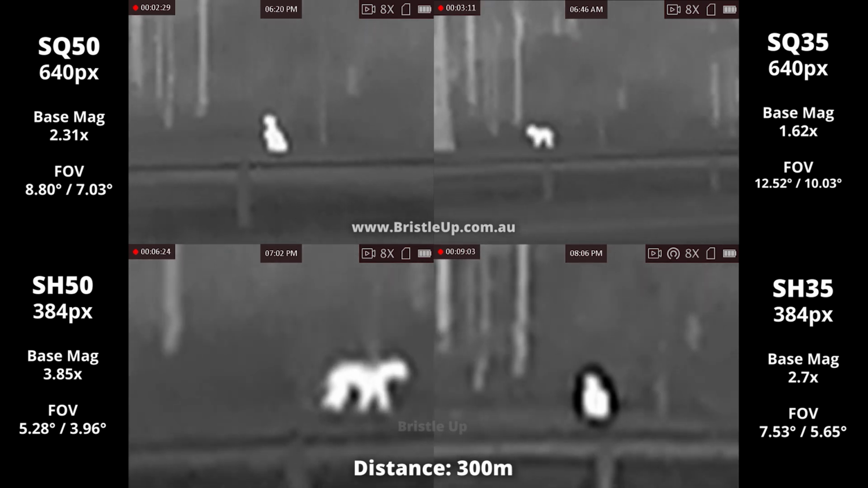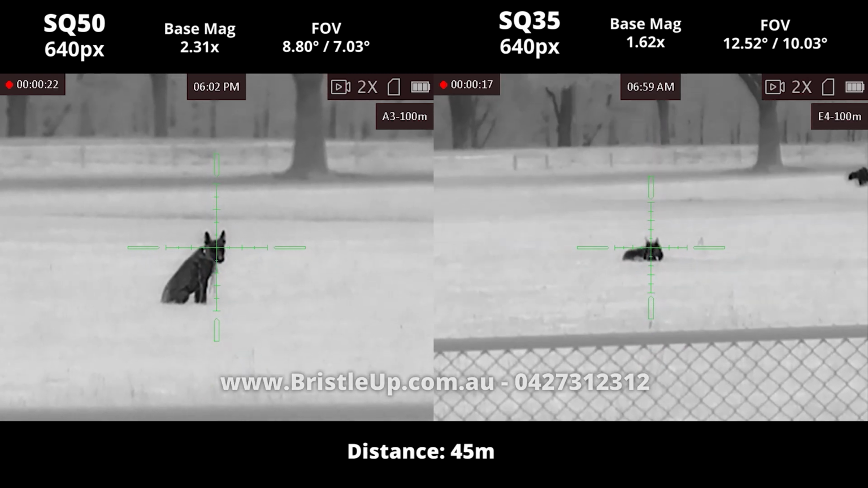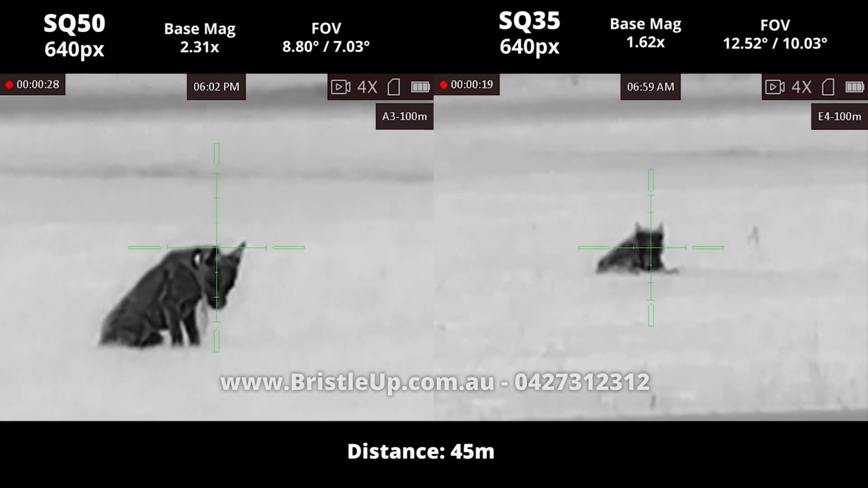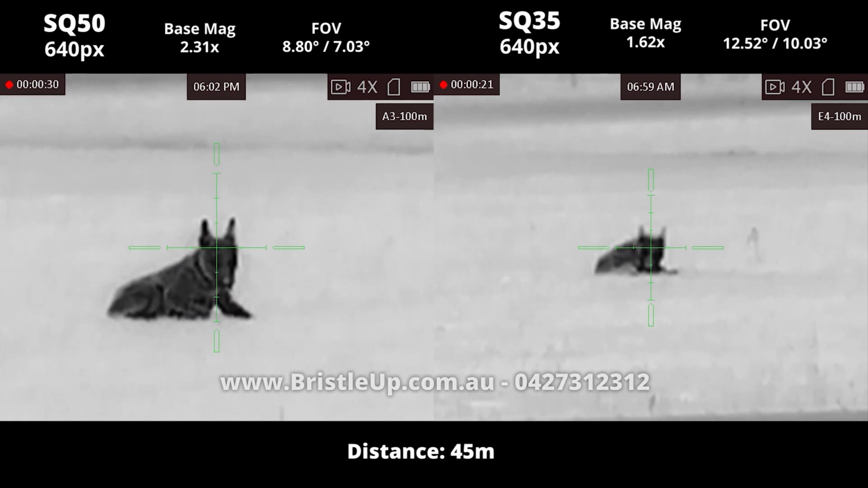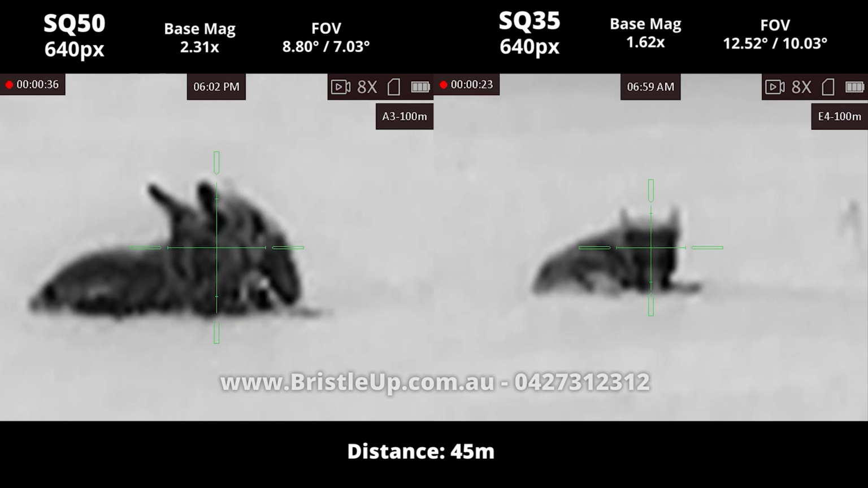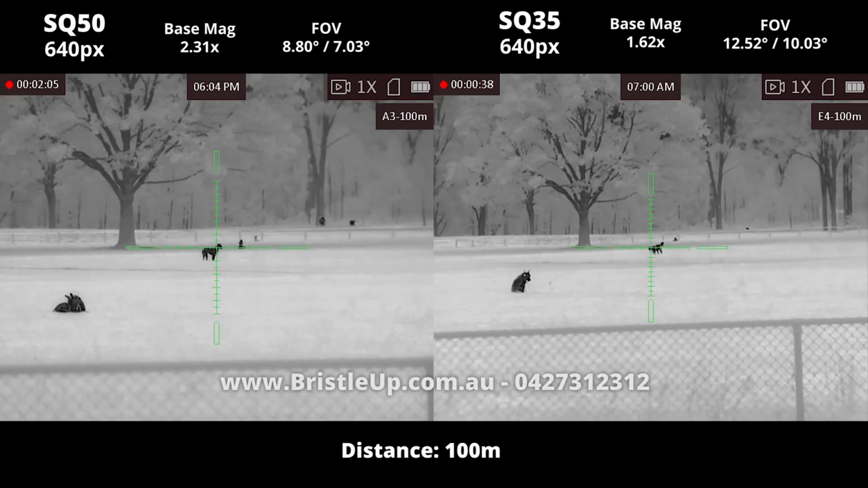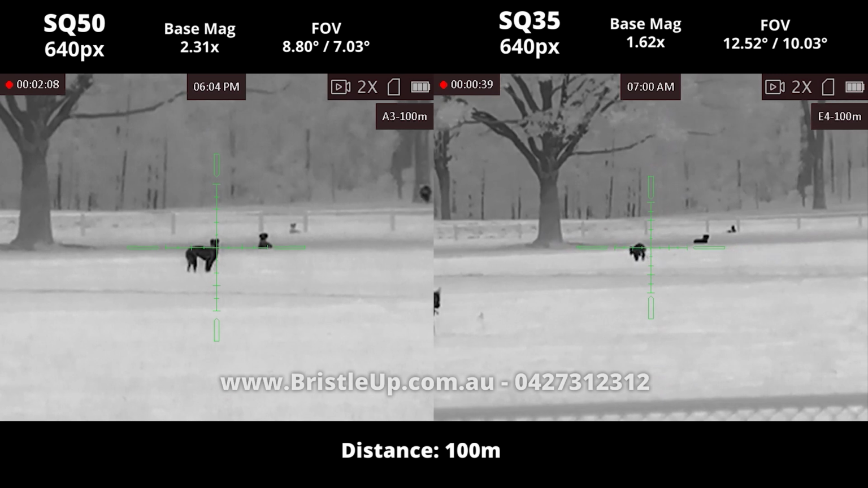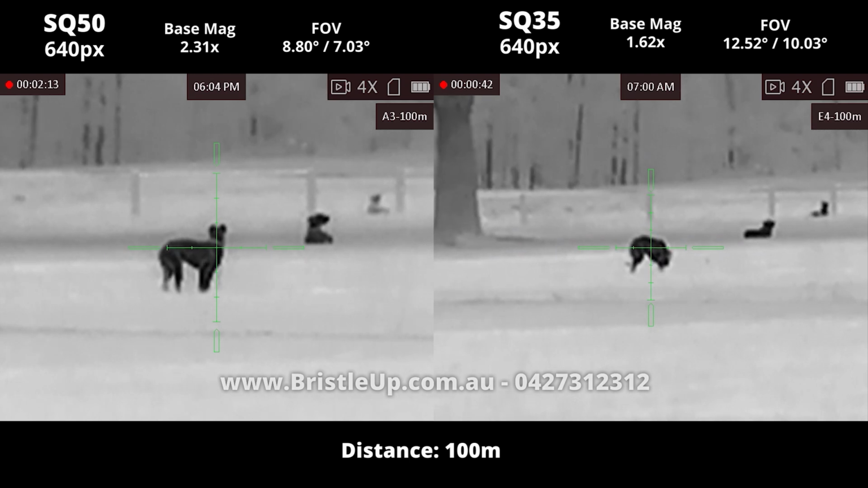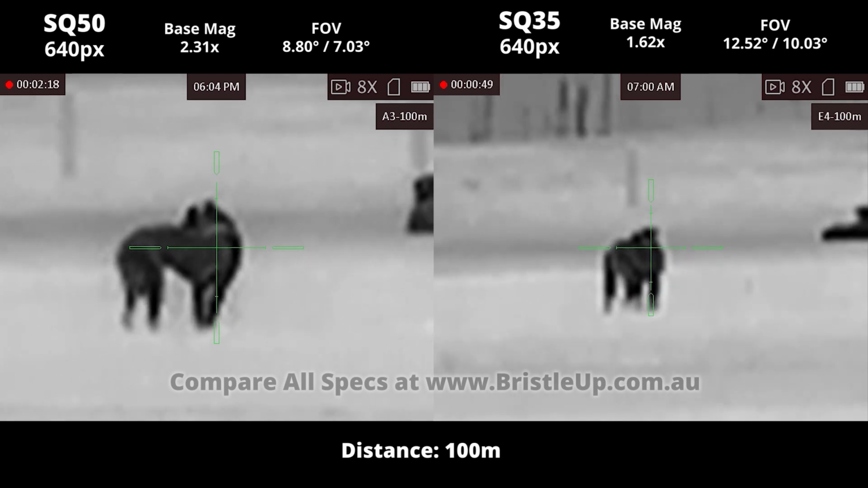Let's switch over to Black Hot and take a closer look at the 640 pixel models. In the top left we have the SQ50, the top of the range model from the Stellar series. It has a 50mm lens and a base mag of 2.3, which is a great middle ground. It's not too high and it's not too low, offering good target acquisition while still maintaining awesome image quality at a distance. This would make the SQ50 the perfect all-rounder for those that shoot at close and long distance. Headshot accuracy will also be possible from close ranges all the way out to 300 meters realistically.